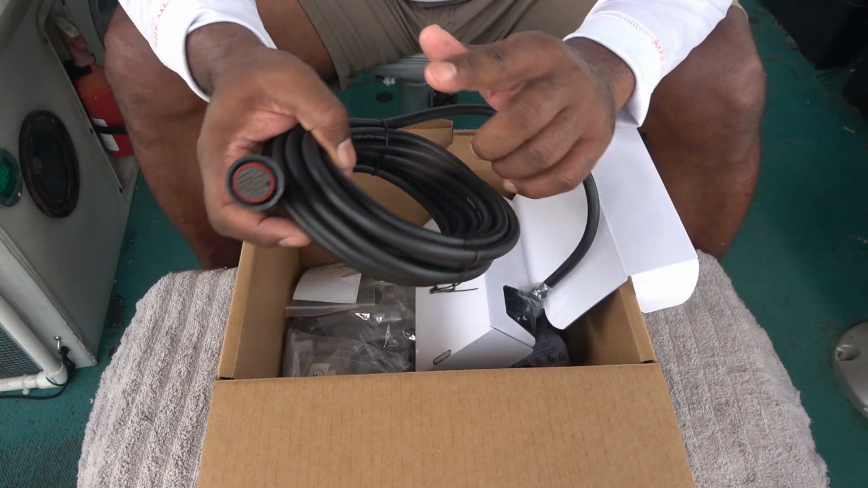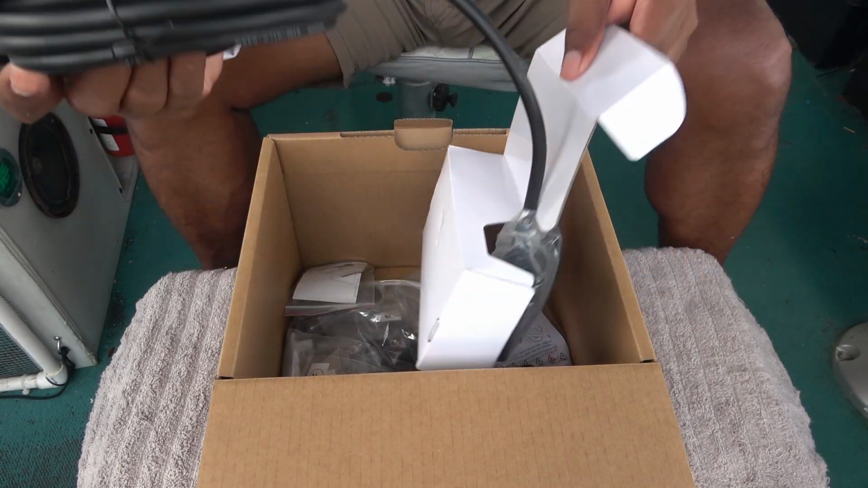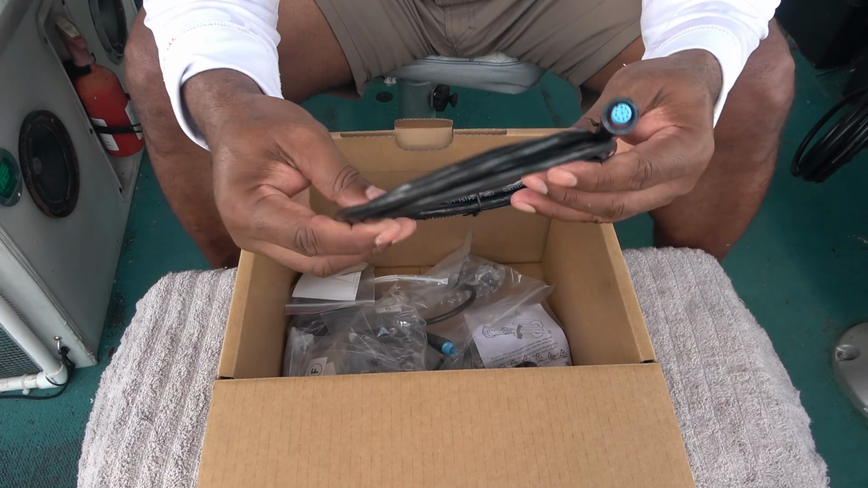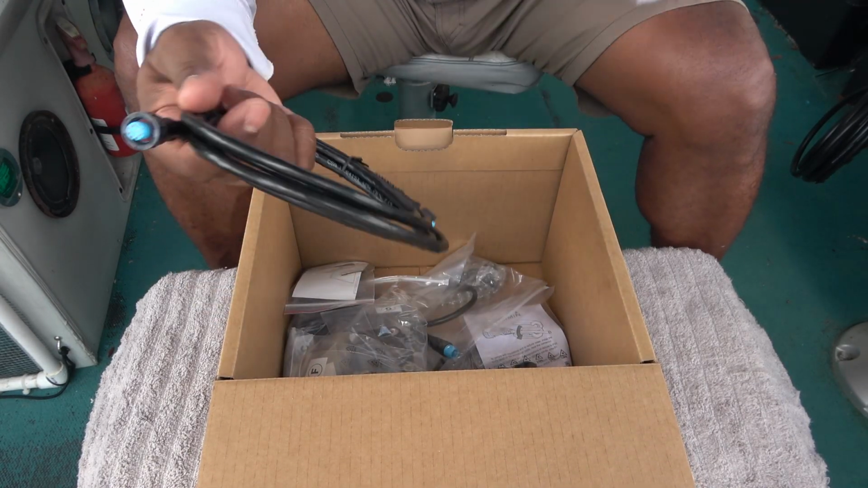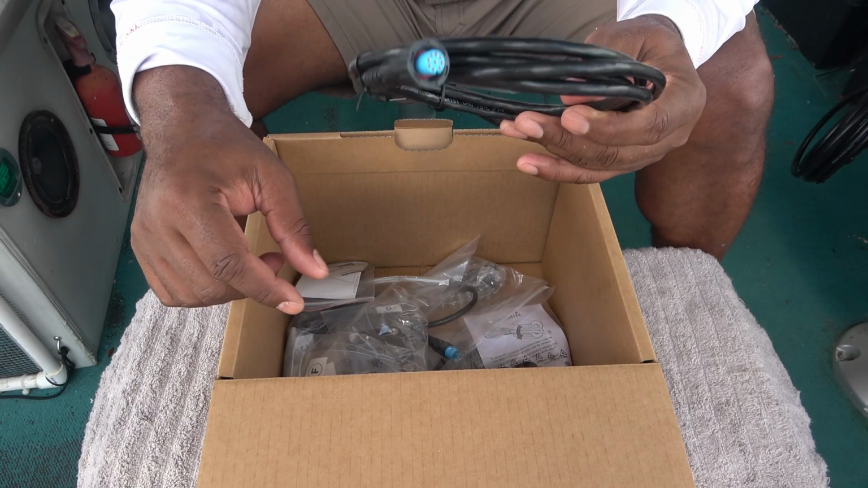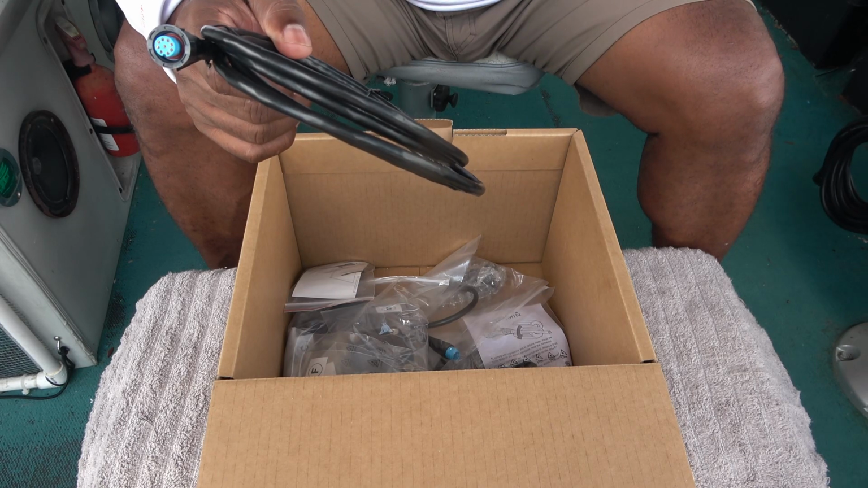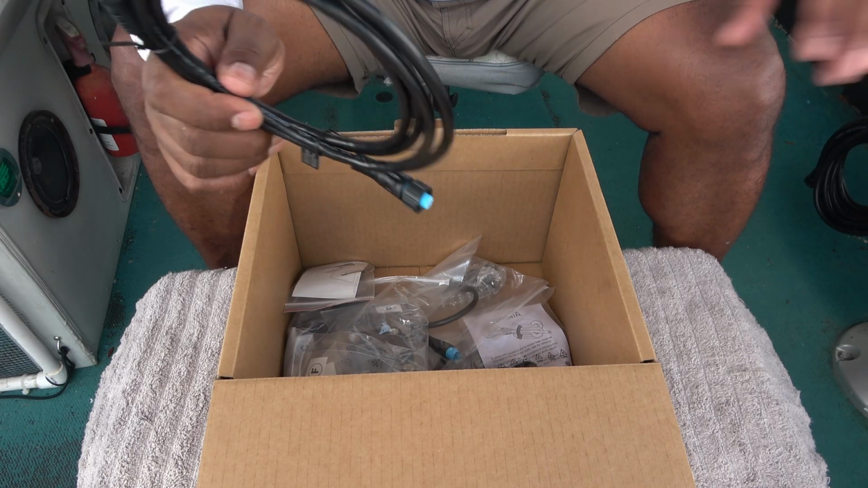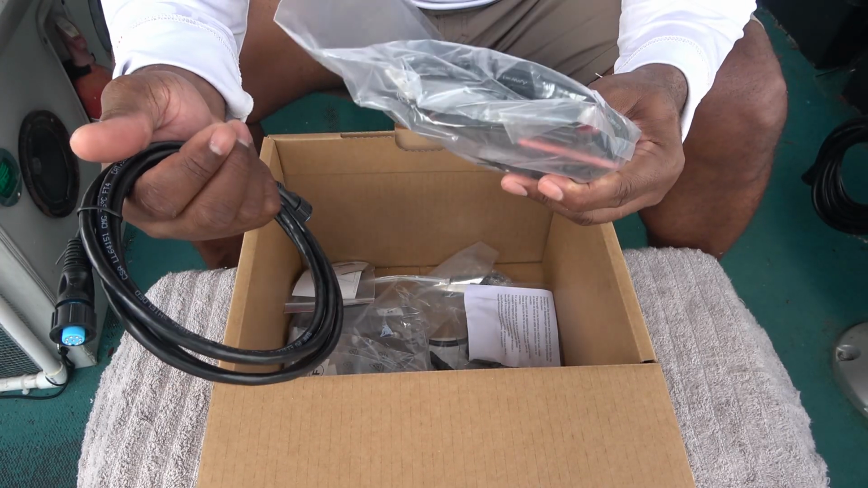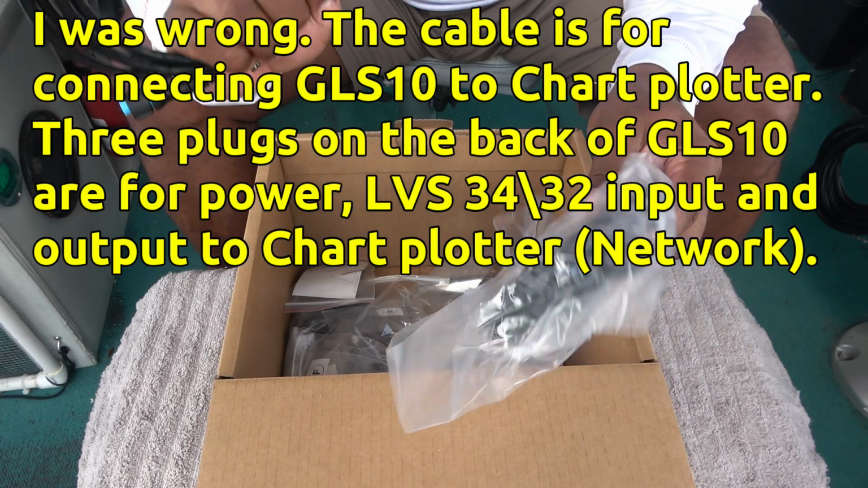But this will attach over to the GLS 10. So that's the cable for it. And in here we have what looks like a NMEA 2000 cable. I'm not going to be networking this just yet. Guys, you know what? I'm sorry, my bad. This actually is the network cable. Guys, I need to get into this installation here. Here's the power cable. And here's a NMEA, looks like a 2000 cable, but I'm not exactly sure, guys.